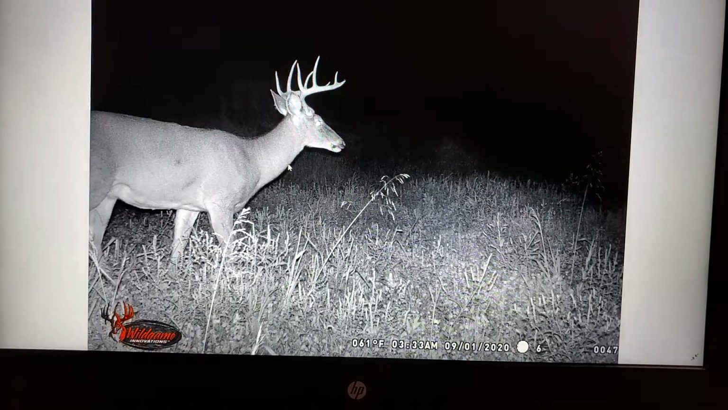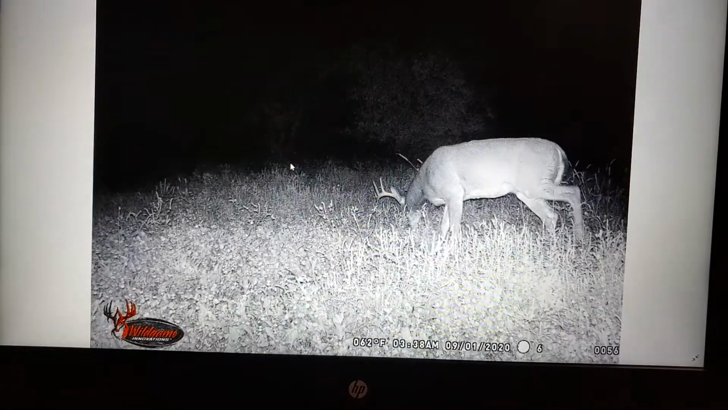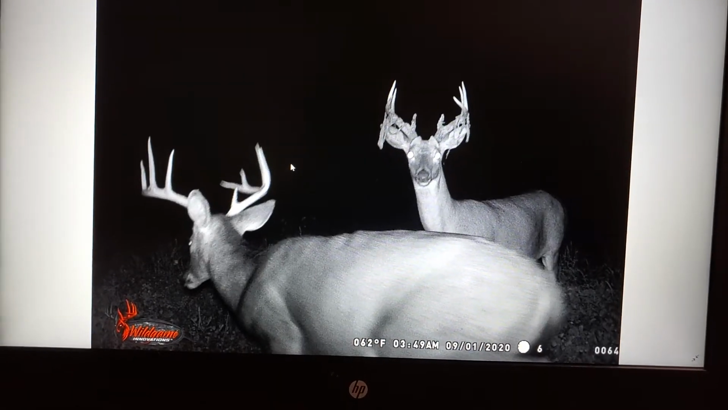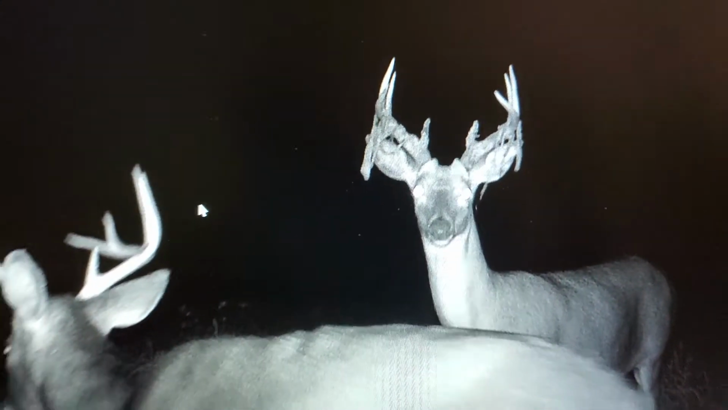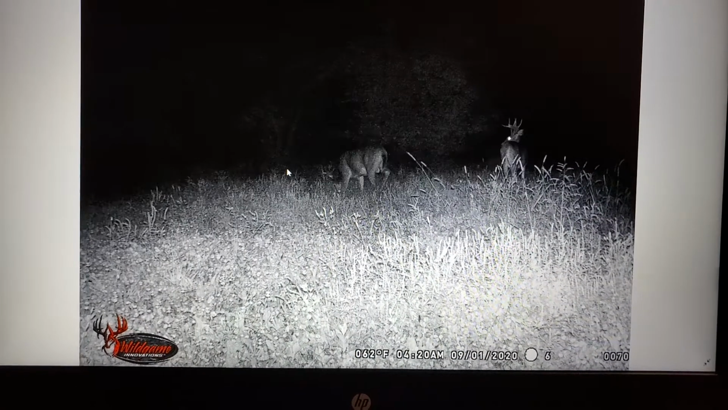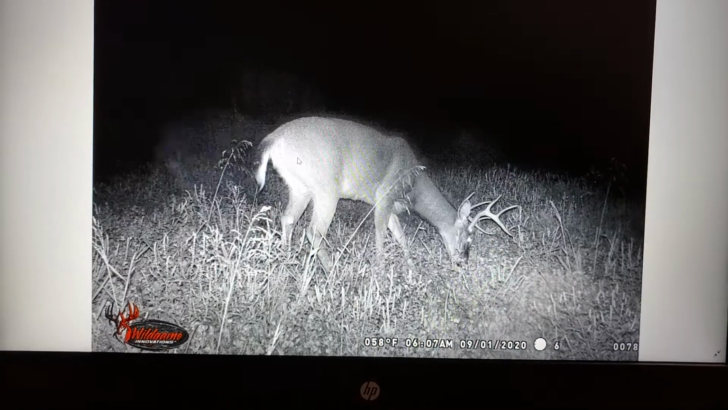It has a video feature, but I never use it because it'll lock onto a deer and kind of wants to use up all your cards. It only takes a 32 Gigabyte card. That's a pretty cool picture right there. They don't seem to be scared of this camera at all. You can really get some good inventory on your land.